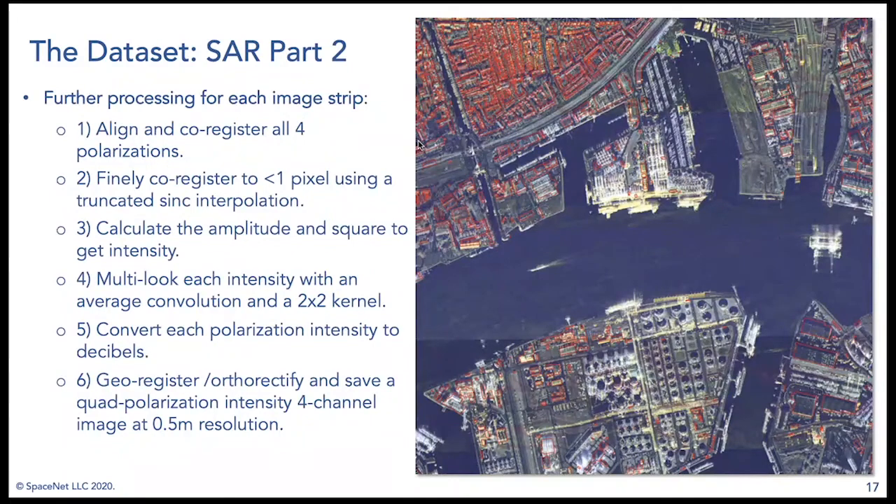So if you're curious about how we build this data set a little bit more, some of the pre-processing that we do to really get it into a challenge-ready format, we work with the SLC data. We align and co-register all four of the polarizations, and then do some fine registration, really to ensure that things are closely georeferenced to the Earth as well as they can be, and that all four polarizations align as they're supposed to. We calculate the amplitude of the SAR data and then square it to get intensity.